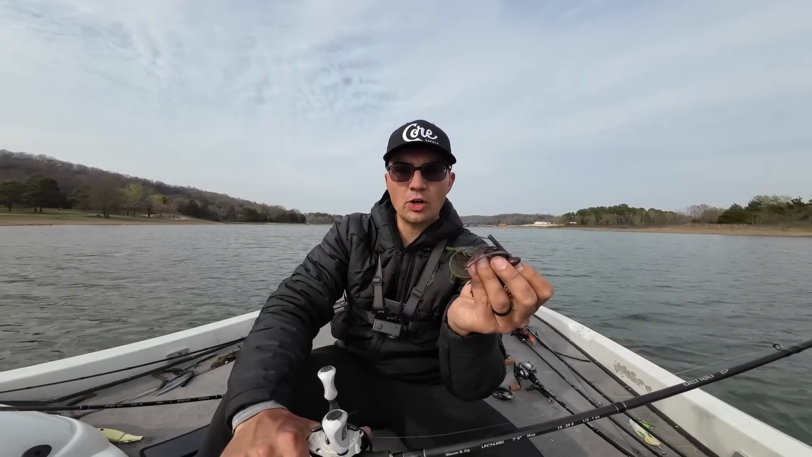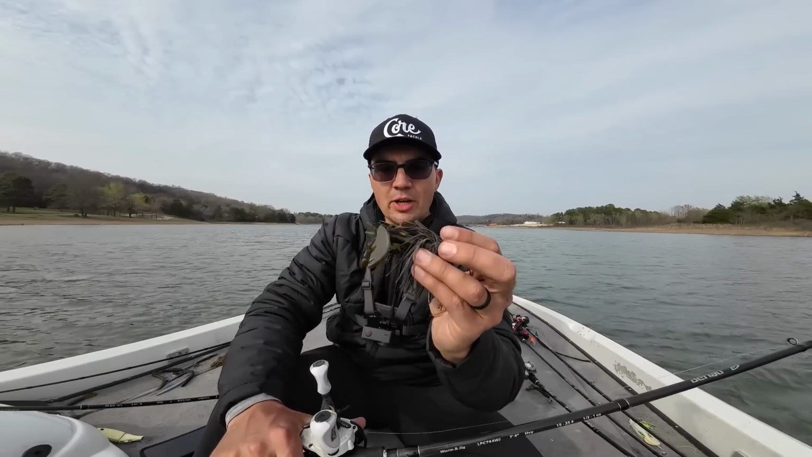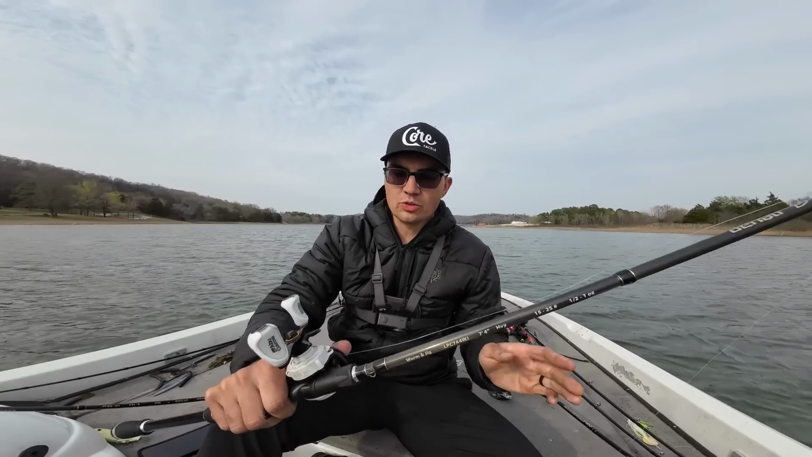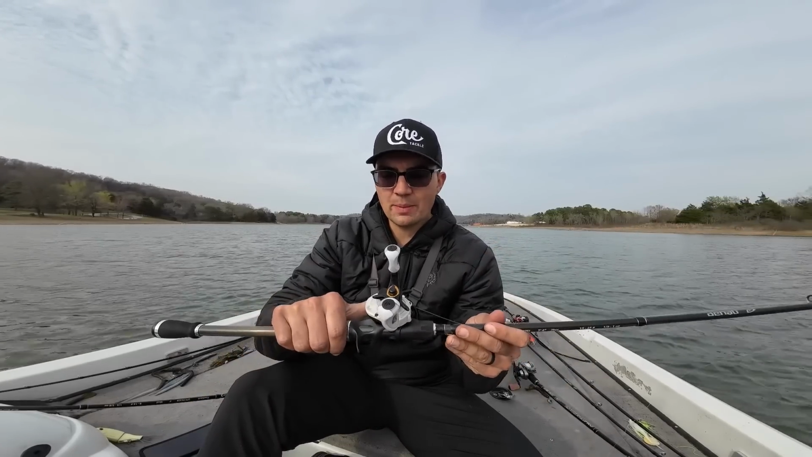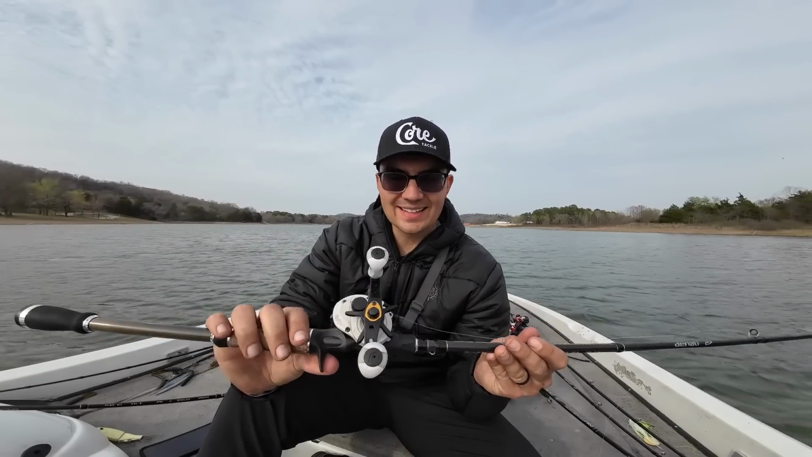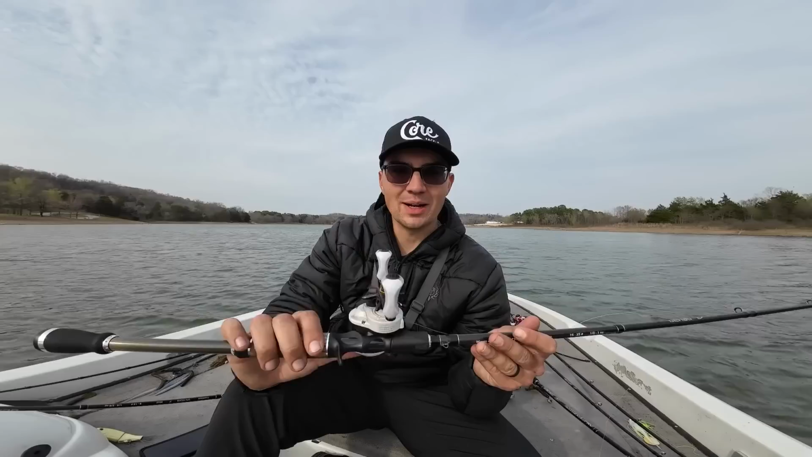A little bit slower fall than your standard jig, but it has a heavy enough weight where I can skip it super easily. Pairing it with a Big Bite Baits college craw in the green pumpkin color. I was throwing 20-pound fluorocarbon with an Abu Garcia Max Pro reel. Again, picked this up at Walmart probably 5 years ago, and it still works pretty well. Maybe not as well as that Baits reel, but it still allows me to skip around pretty decent.